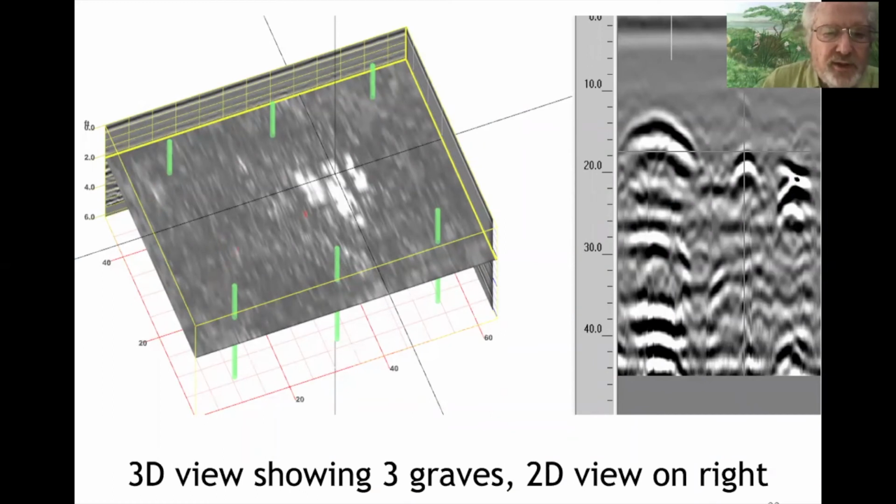This horizontal slice through the data is only showing 3 graves because they were at considerably different depths. Moving the horizontal slice to a different depth, you could see the remaining graves. There were about 7 in total. So the 3D view is here. Over to the right is the 2D view of those same 3 graves that you can see. And you can see one smaller in the middle, then a larger one on the left.